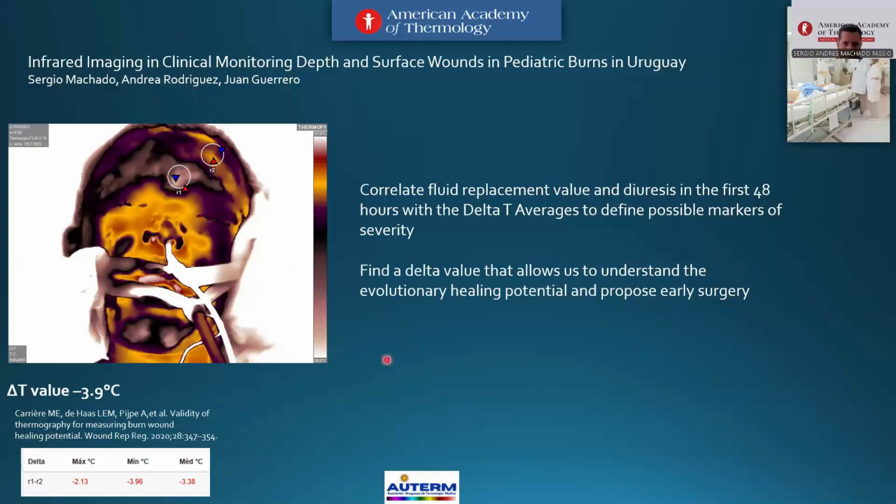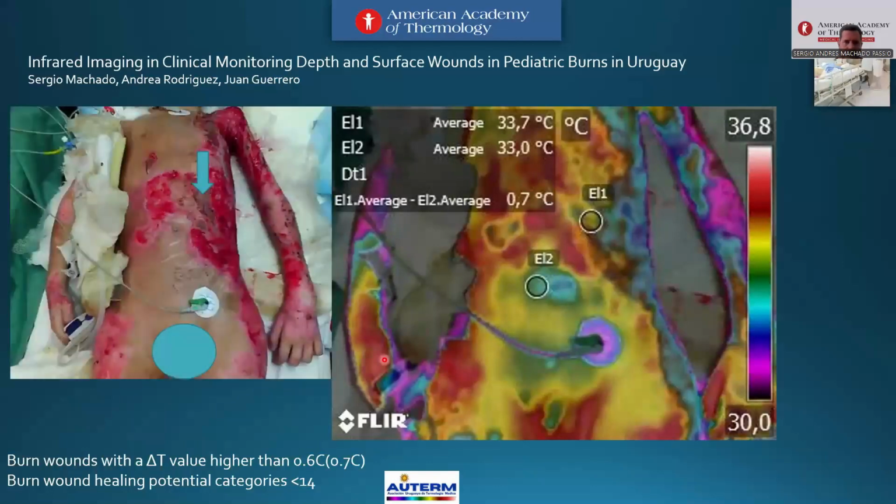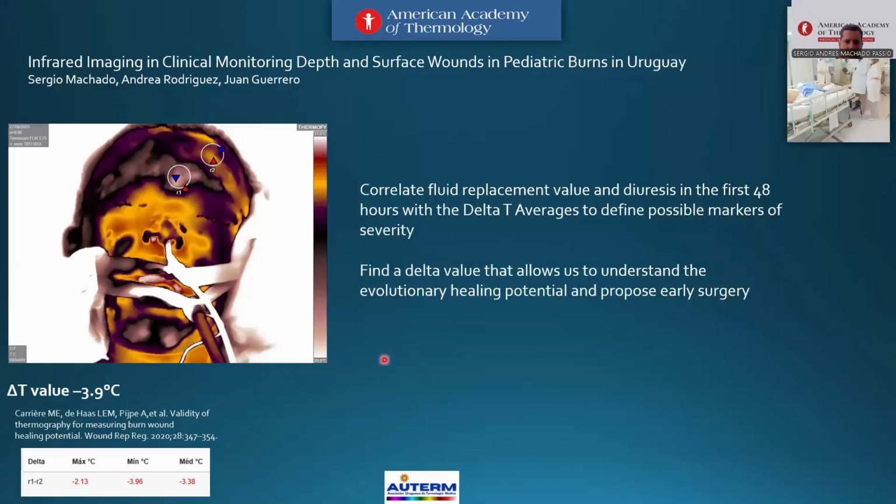At the bedside, with critical patients who cannot be moved, for all medical staff, students, residents, we defined a thermography protocol. Look at that, the area analyzed by protocol. We analyze the low flow area first and compare it with the good blood flow area up to approximately 2, 3, or 5 centimeters maximum for the comparison area. Look at that, average negative 3.348. Here, this one needs early surgery because healing potential is low.